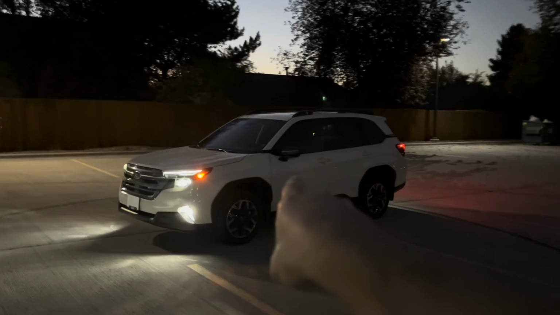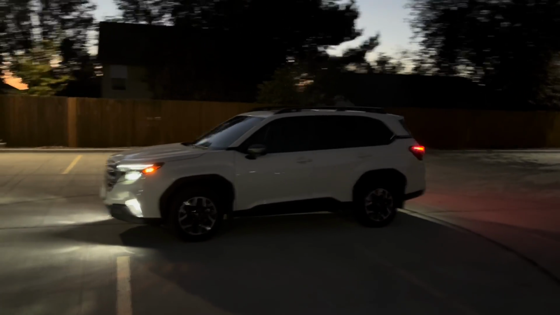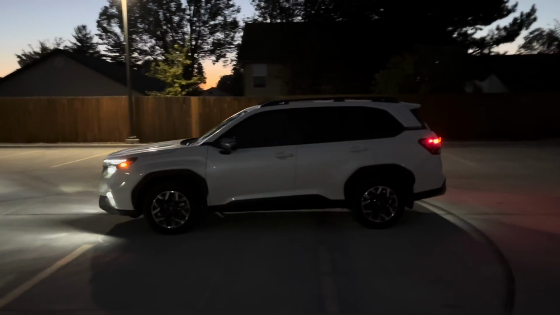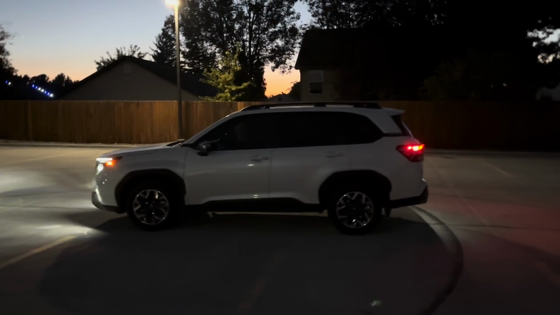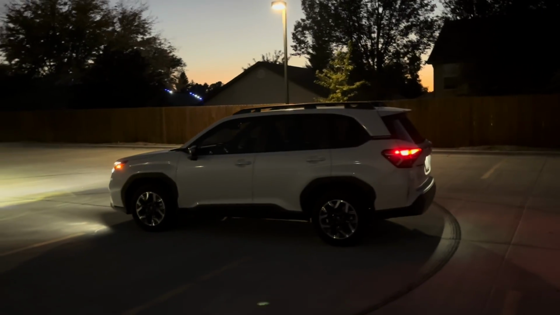That's our 2025 Subaru Forester. It's a Premium in Crystal White Pearl, and this is the long overdue nighttime driving review video of it. Sorry to keep you guys waiting. I actually meant to have this out about a month or two ago, but I just kept forgetting because I usually don't film videos at night.